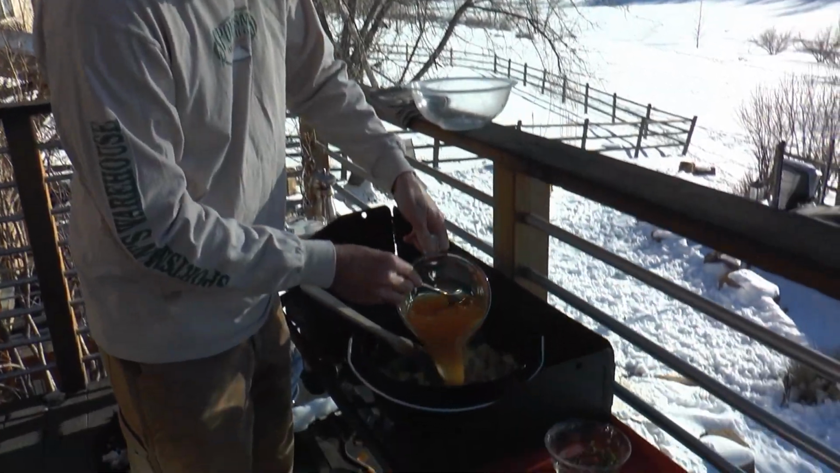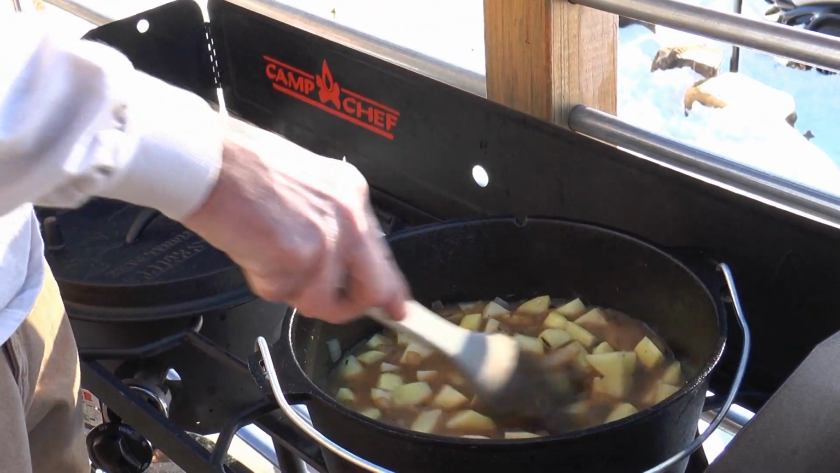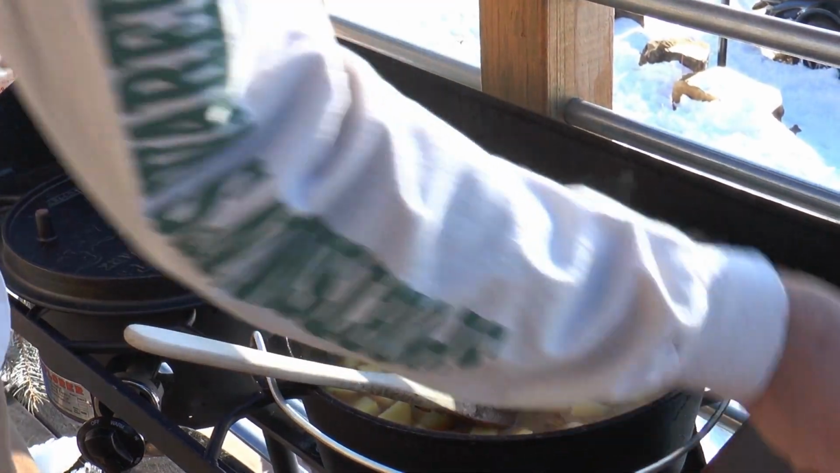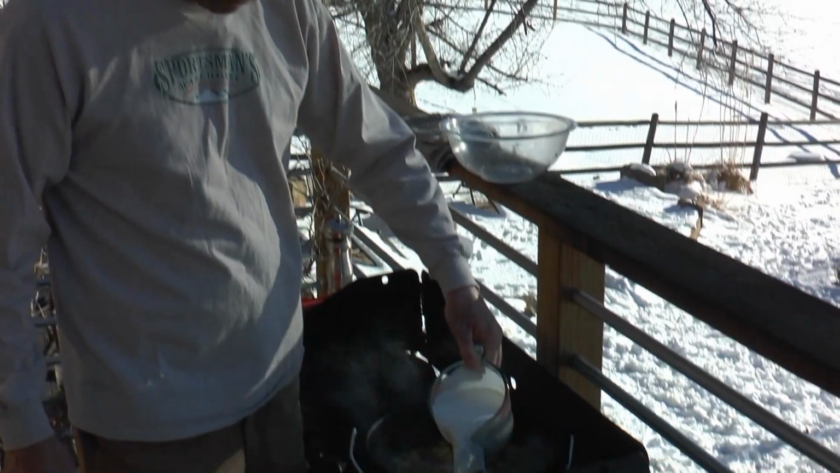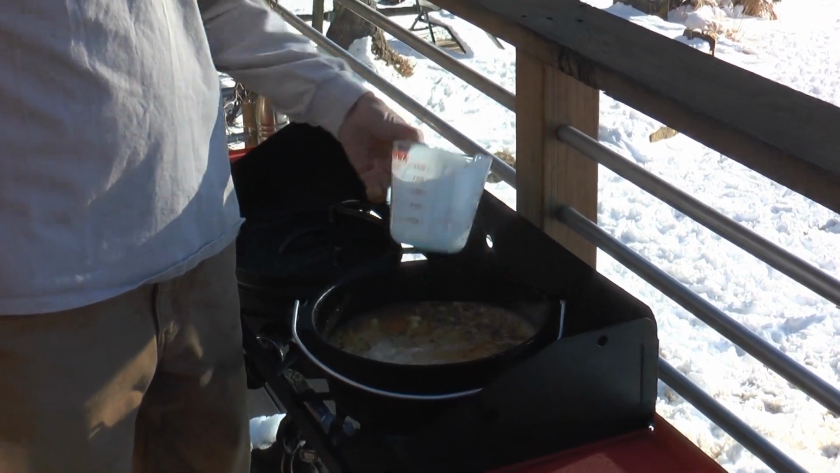I've got maybe 3 cups, something like that. And we'll put that in here and let these potatoes cook down till they're about 3/4 of the way done. I'm also gonna add the rest of my thyme in right here. So we're gonna put about, I guess that's probably 2 full cups of half and half in there.